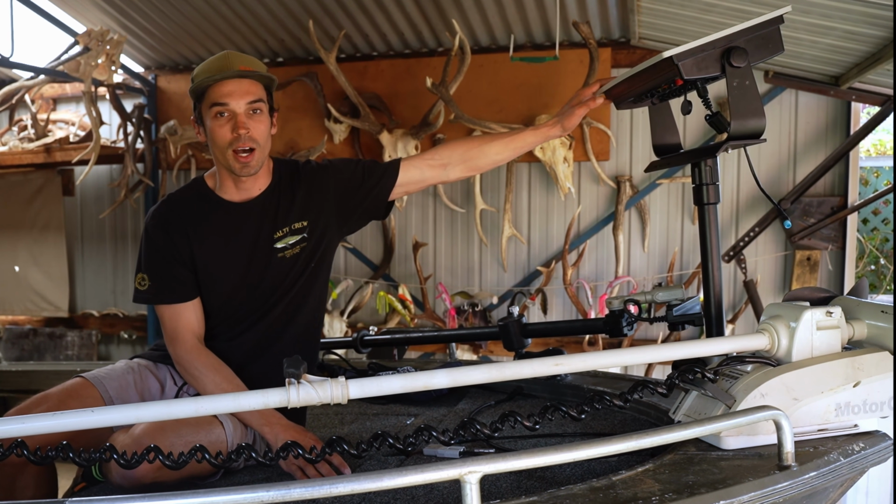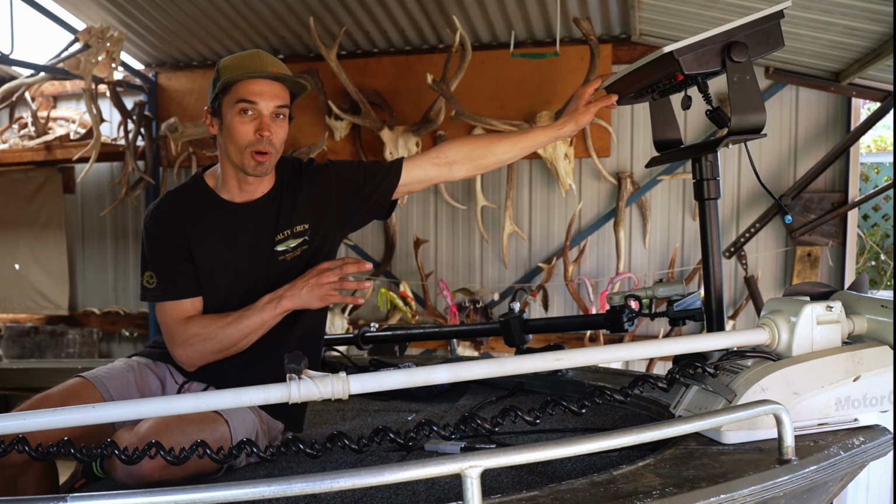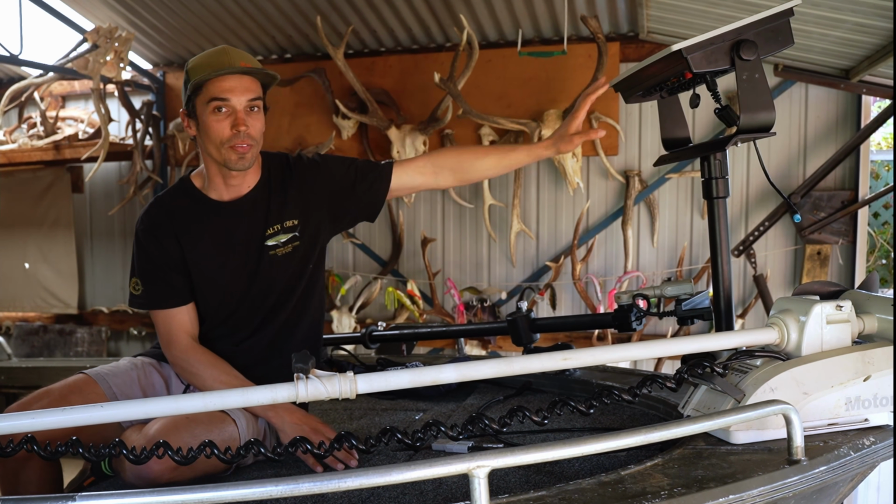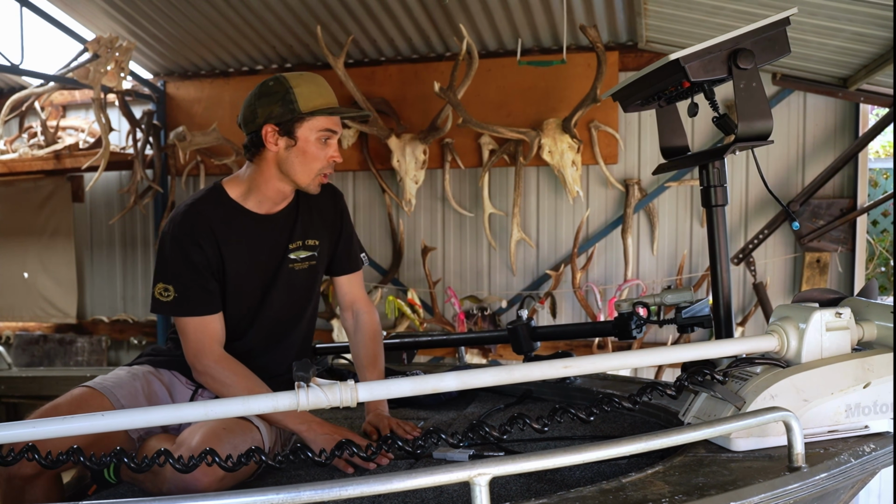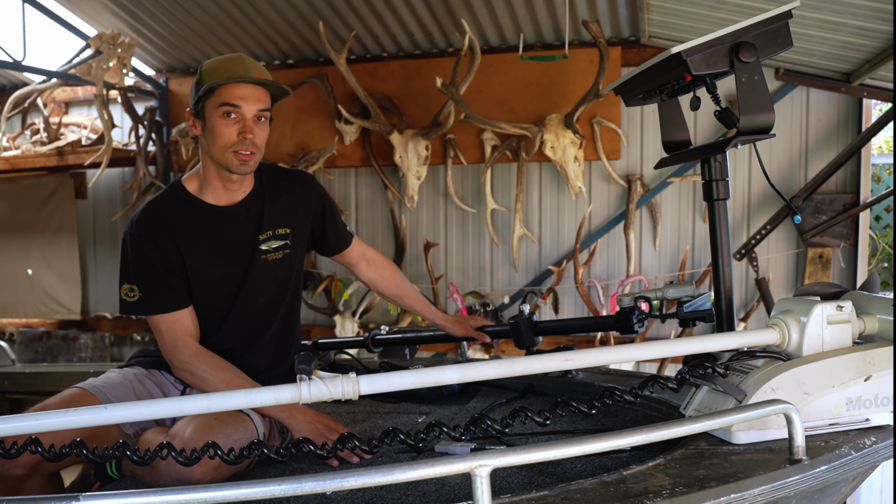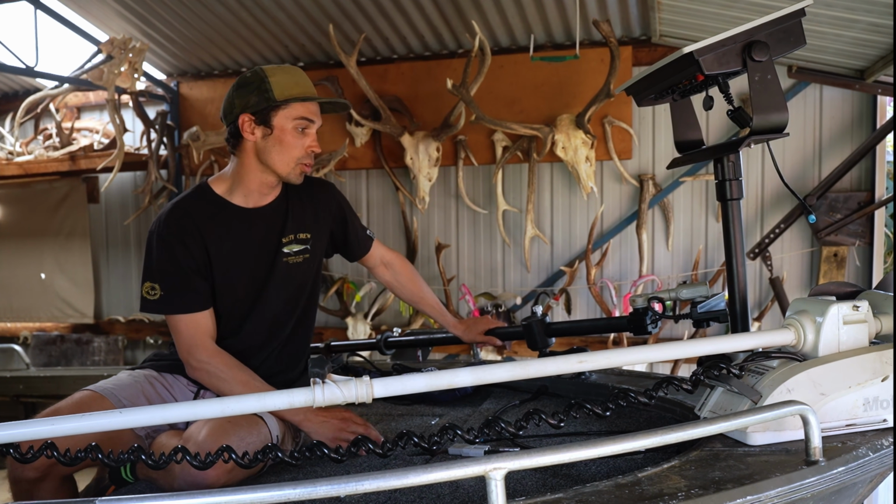I've got the Garmin 8416 screen. That is one of the higher model screens. It gives you a really good picture with the LiveScope. That's why I've got that model screen. You don't really need the 16 inch, but I've got the 16 inch. I've then got the LiveScope LVS34 transducer.